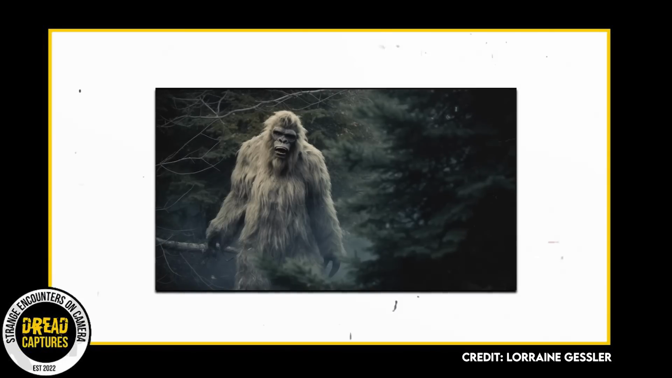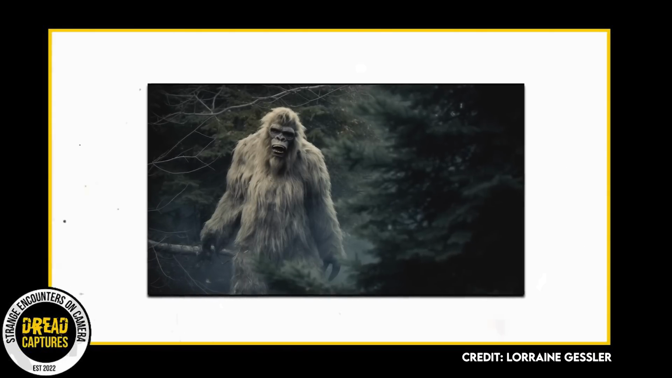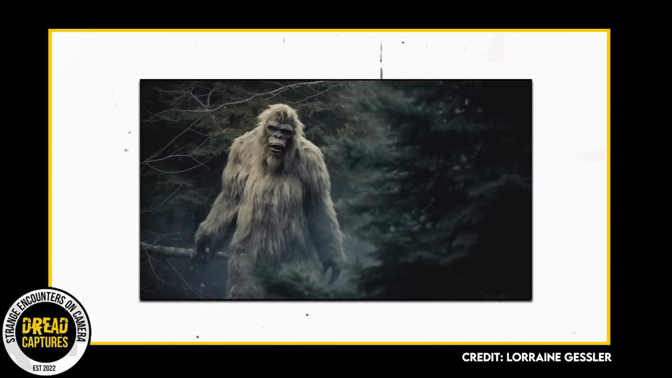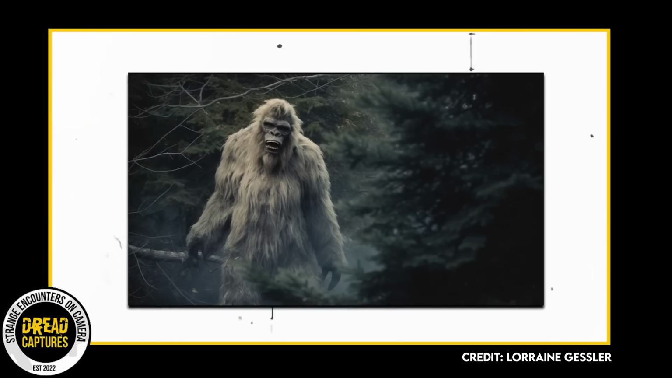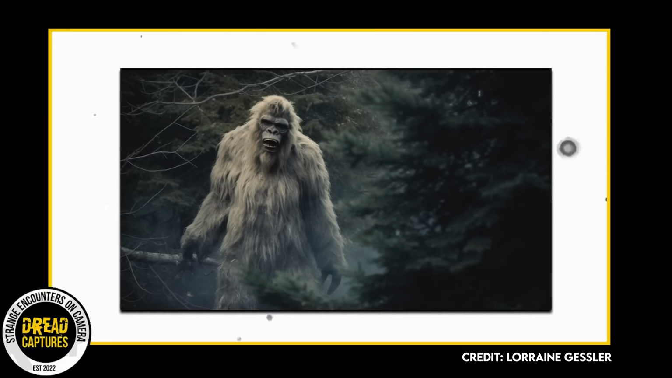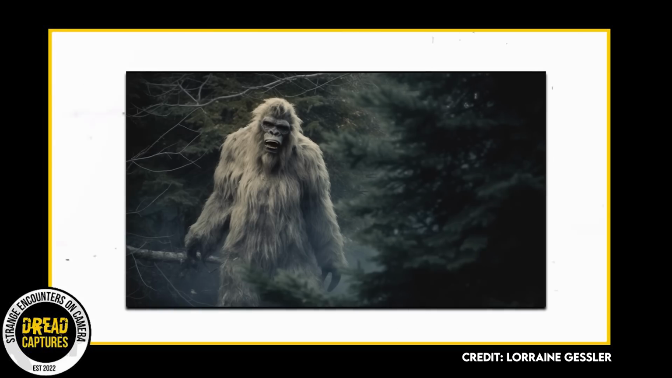Her camera, sadly, was not equipped to capture the figure clearly in the fading light. It looked like an enormous blob, about 8 feet tall, lurking just beyond the trees. Days turned into weeks, and Lorraine's fascination only grew. She could not get this creature out of her mind. She didn't like how elusive it had been, and it bothered her that she couldn't get a clear view of it. That was until one day when she caught a glimpse of it.